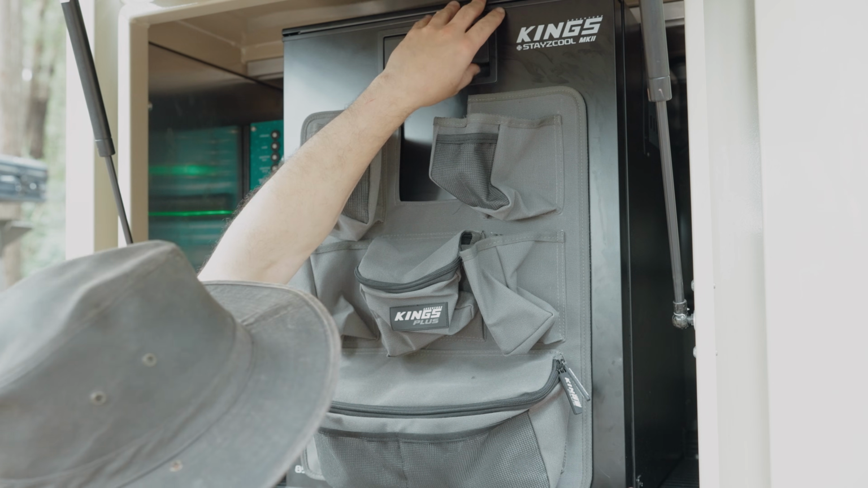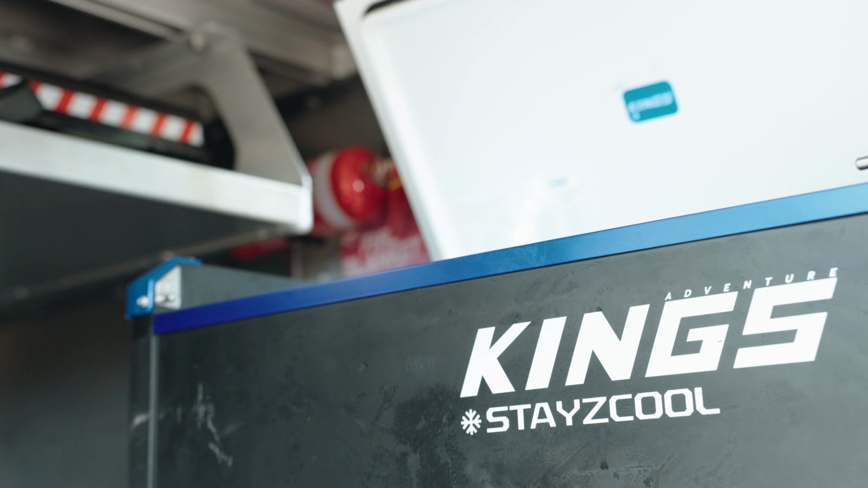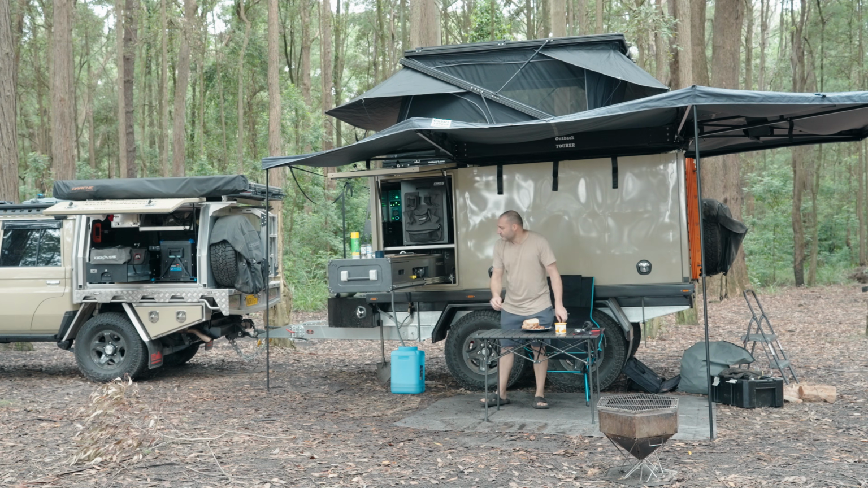However, upright fridges also lose more cold air when they are opened and cycle more frequently than chest fridges, leading to slightly higher overall power consumption. With the technical stuff out of the way, let's now talk about how these fridges are actually like to live with. In my setup, both fridges are fairly up high and require some reach.